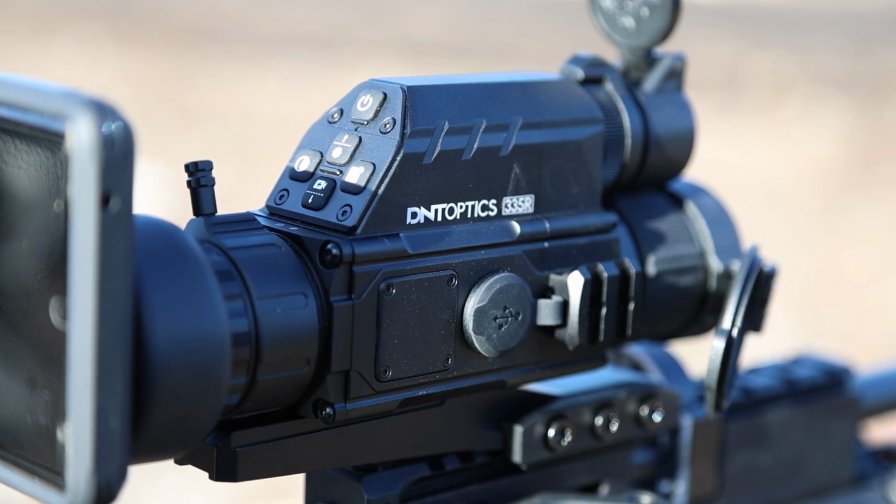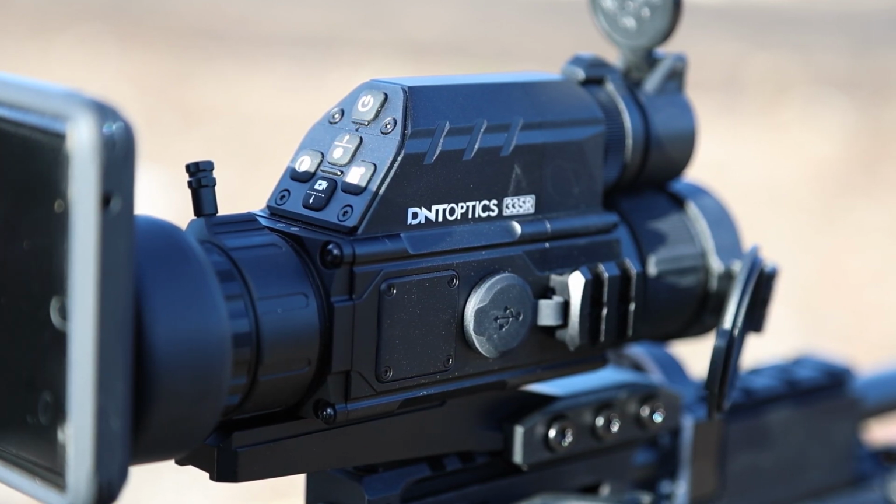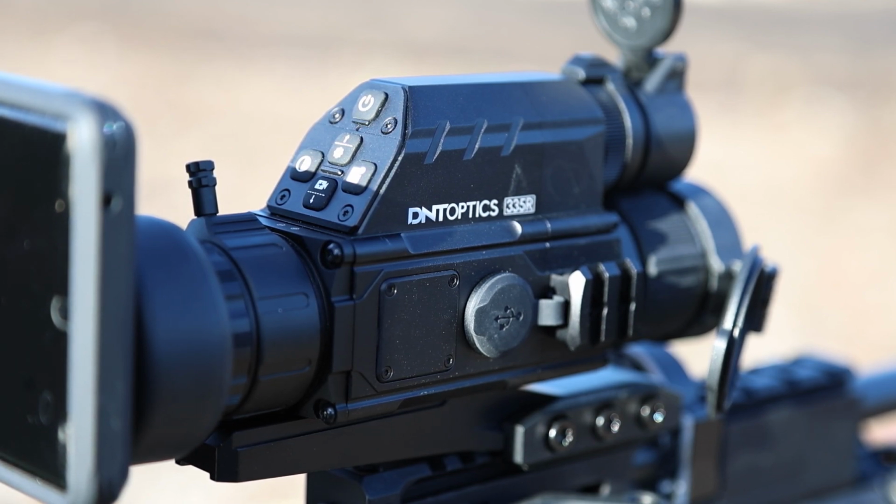Today we have the DNT Optics ThermNight 335 out here, and we're going to do a quick tutorial on how to sight this in. You're going to have to sight it in for thermal and for your IR day-night camera. The first thing we're going to do is go over the buttons that are on this. There are 5 buttons on the back of it. That's how we access our menu mode.